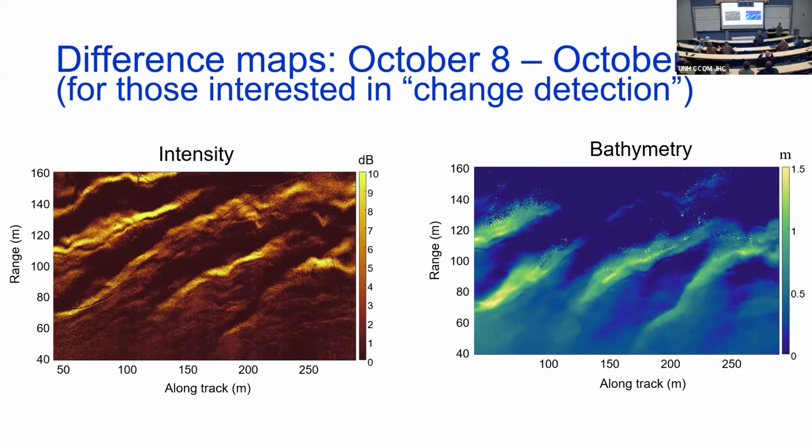This is the bathymetry difference. So this is the bathymetry before and after those internal waves were present, and it causes bathymetry errors in about 30 meters of water of about 1.5 meters. This is big, and these are not real. So that's going to mess you up.